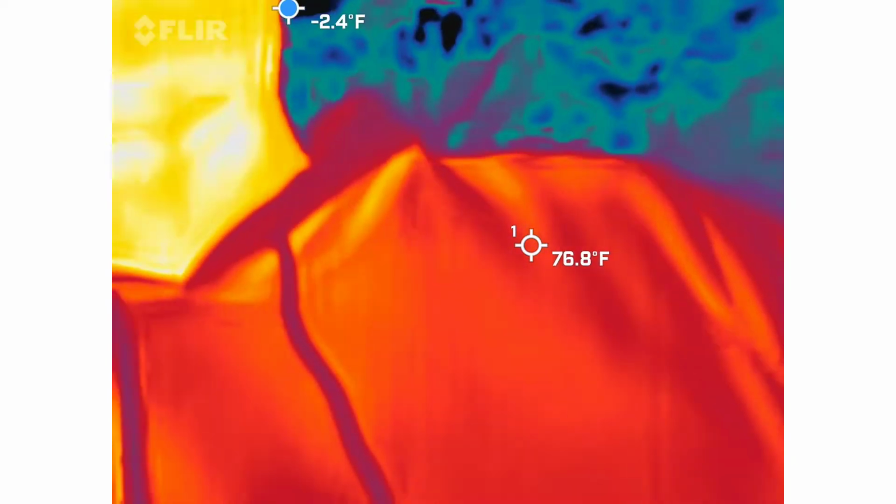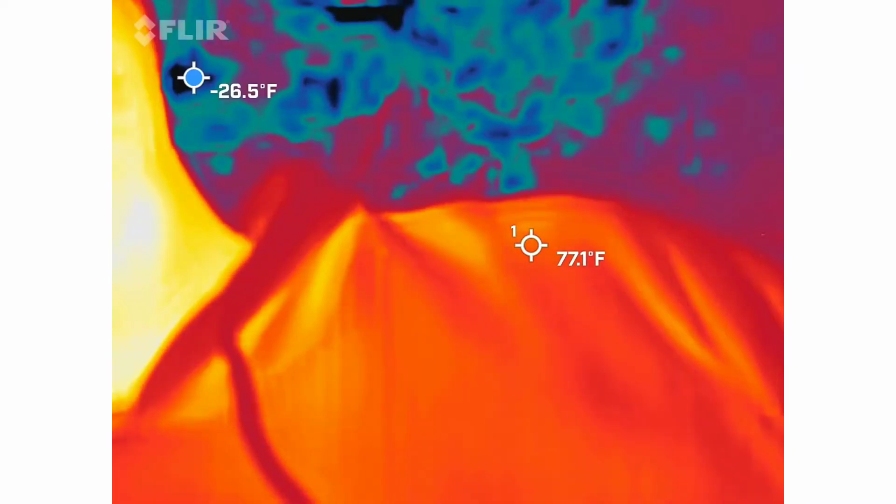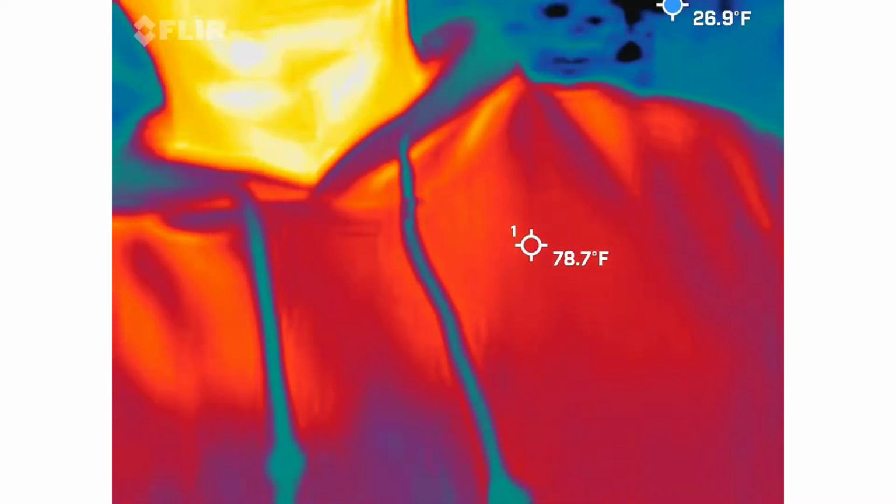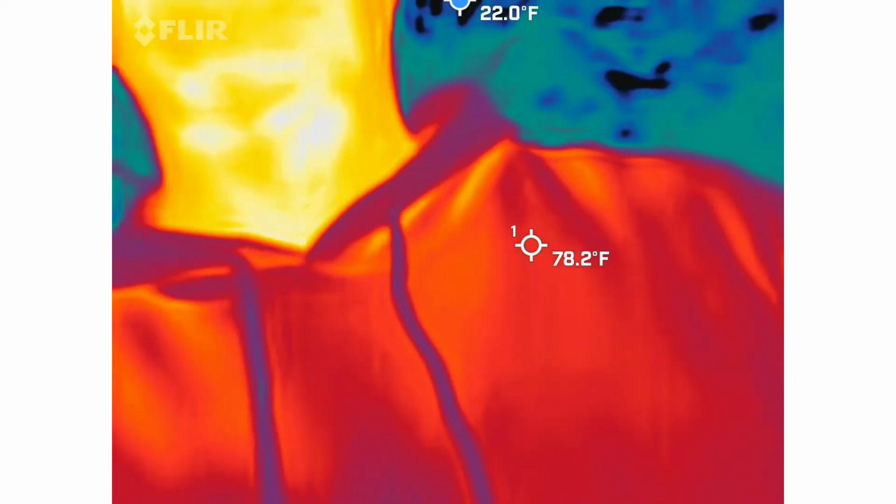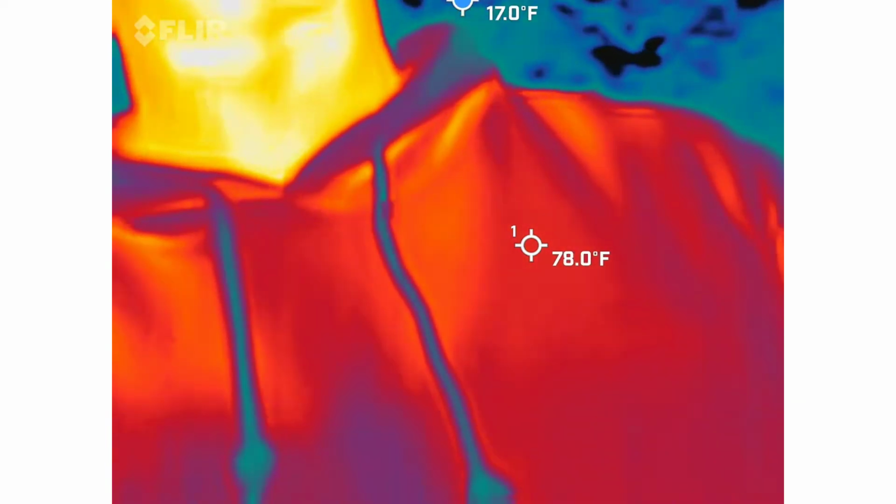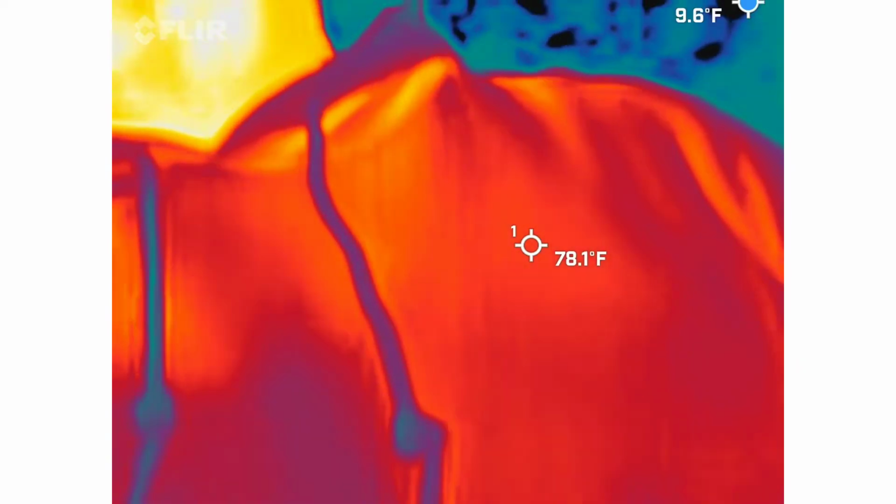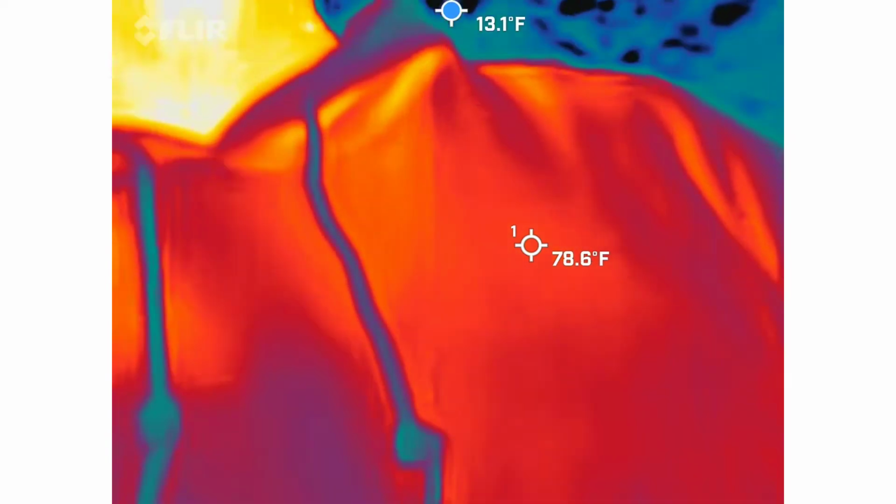I know it's attached to a phone, but that's the way it's designed to be attached to specific types of phones. But obviously you can see me in there, red, orange, and yellow guy. So that means I'm the warmest thing in the frame right now. This is set up to white hot, black cold. We're looking for blue and black to either start taking shape on their own or to start moving on their own. There's always going to be blue and black in there as long as we have a person in view, so it gives us that array of color.